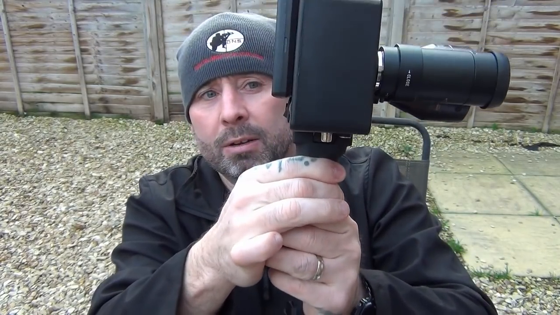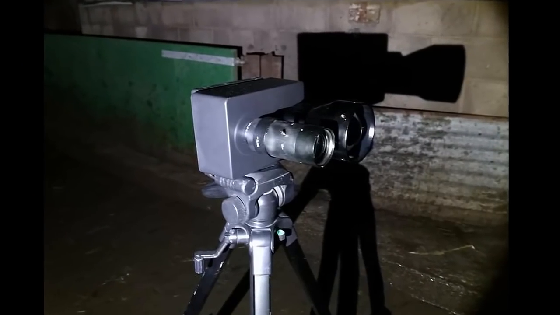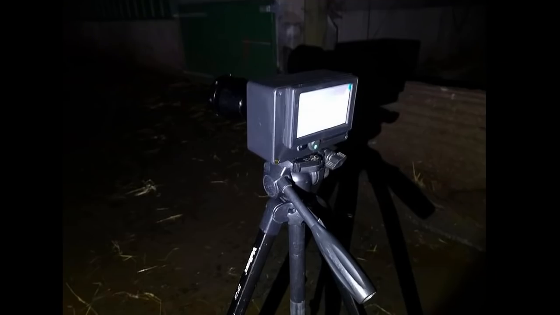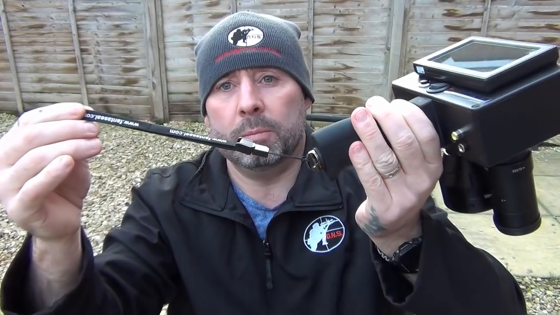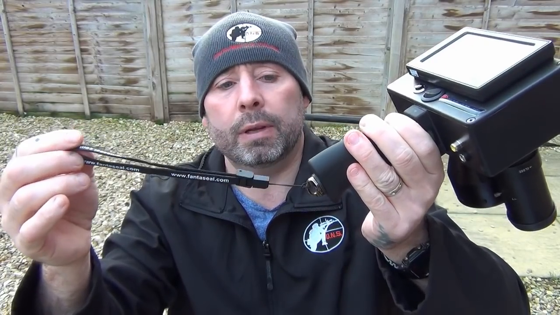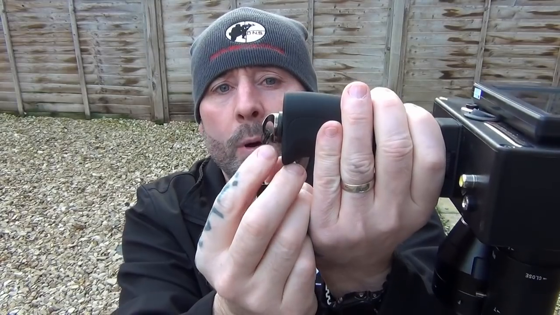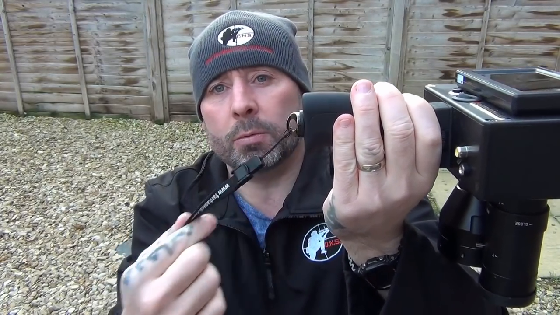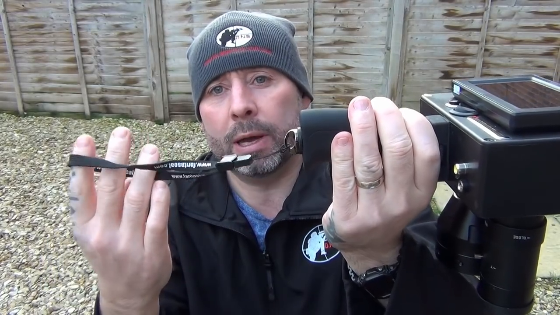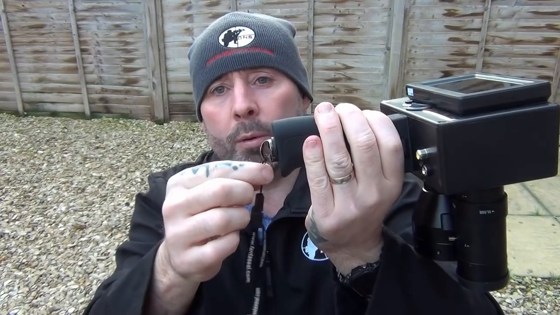You can see you've got a handle on here. The handle does come off if you want to take it off. And it comes with a little hand lanyard here, and a nice sturdy bolt at the back here. What I'd probably do is take this small one off, unless I was going out with a partner and one of us was spotting, one shooting, and put a big piece of paracord so it can go around my neck.